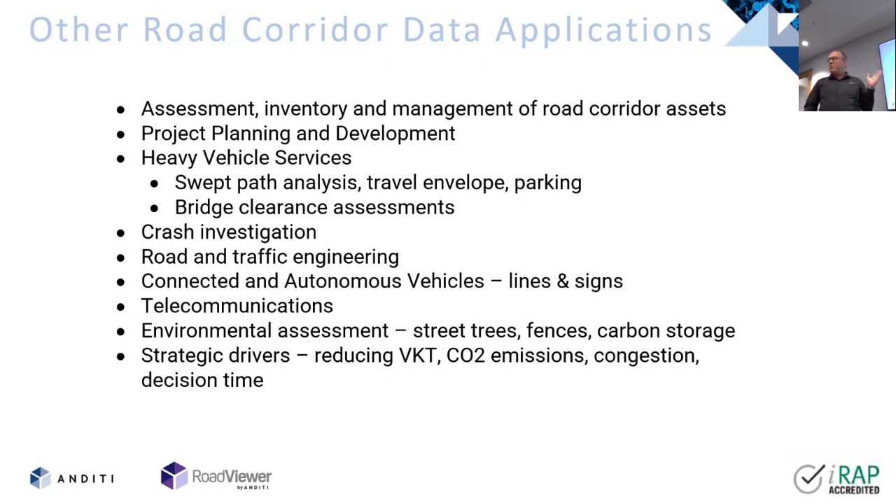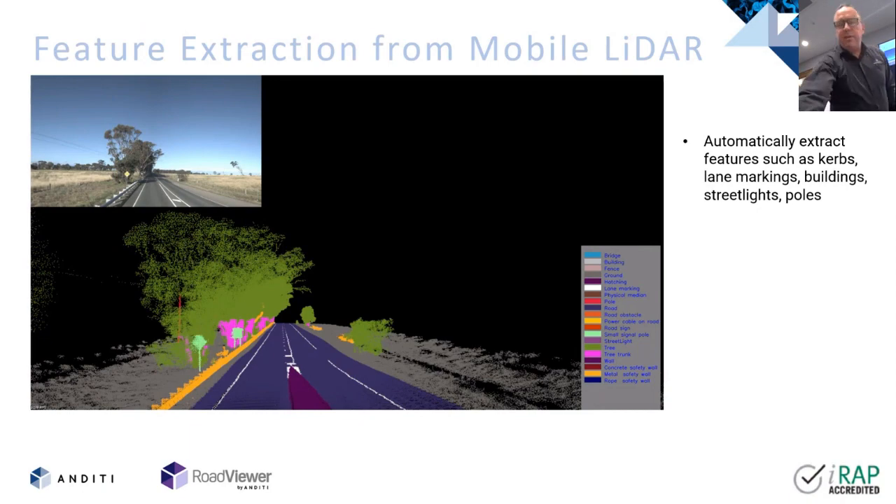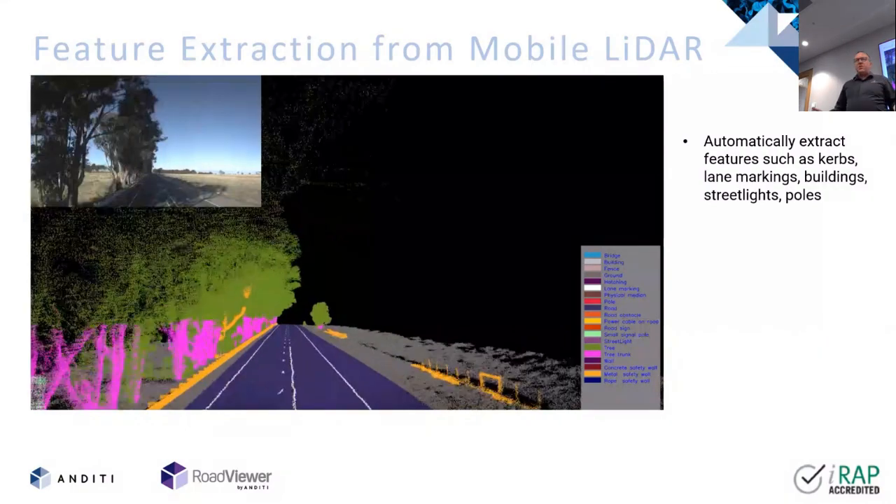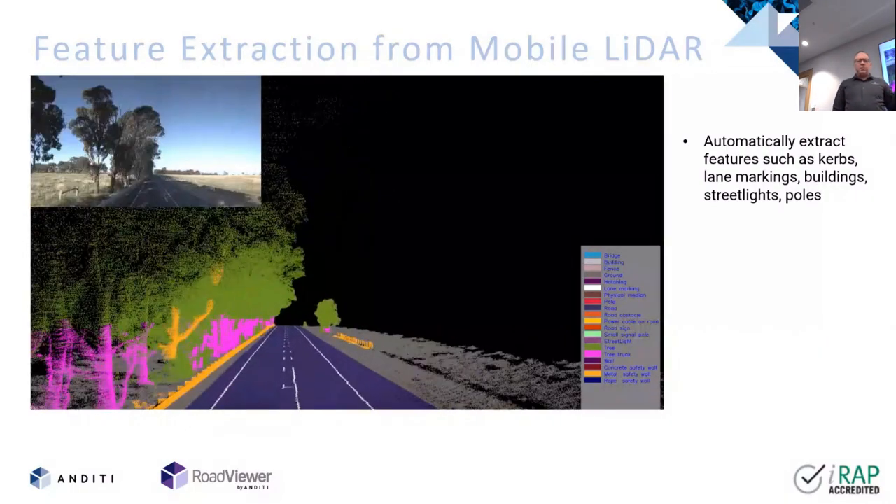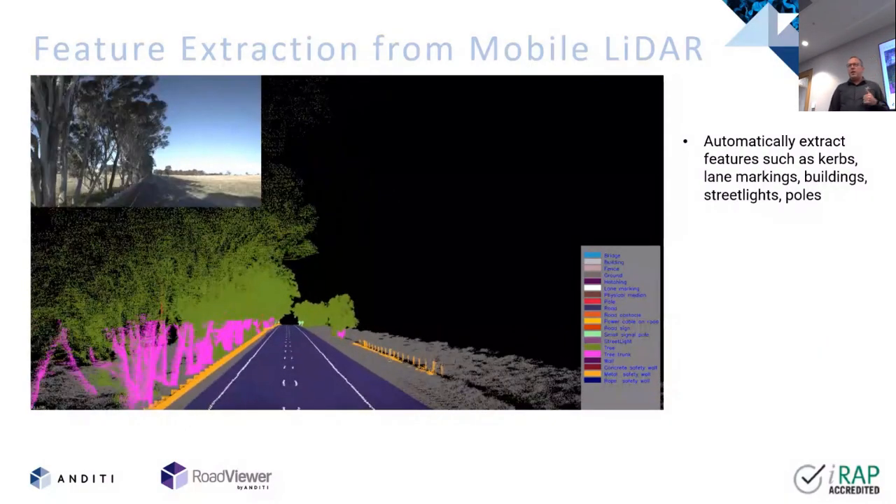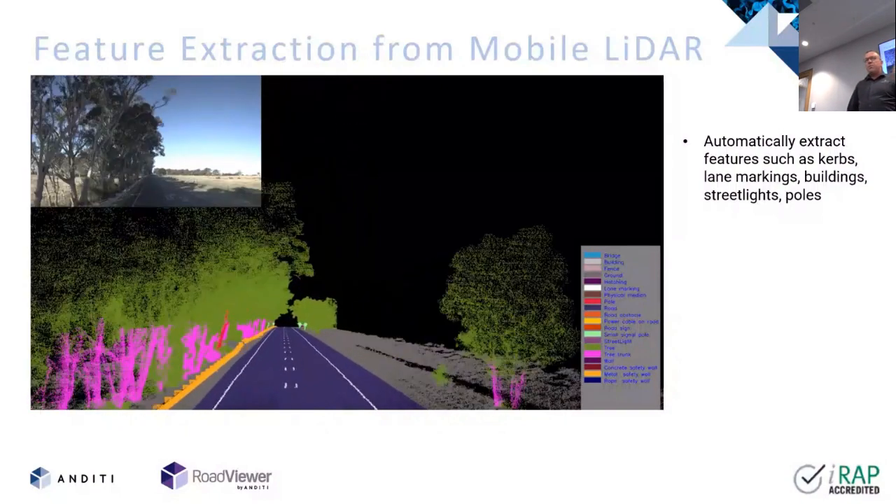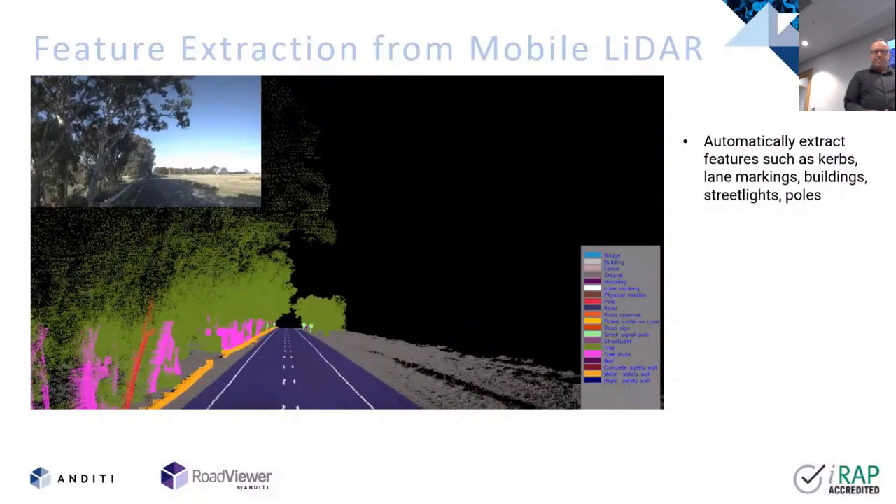As you can see on the table here, there's a whole range of different things. You've captured the data, you've paid your investment to get the data, and you've got all this information to play with. How can you actually get the most return on investment from that? So I'm just going to show you some of the cool products and toys that you could extract from that. On the screen here, we've got automated feature extraction, so no manual import at all. This is what we do as a starting point when we get our mobile LiDAR and imagery in, and you can see the kind of assets that we're extracting from this information.